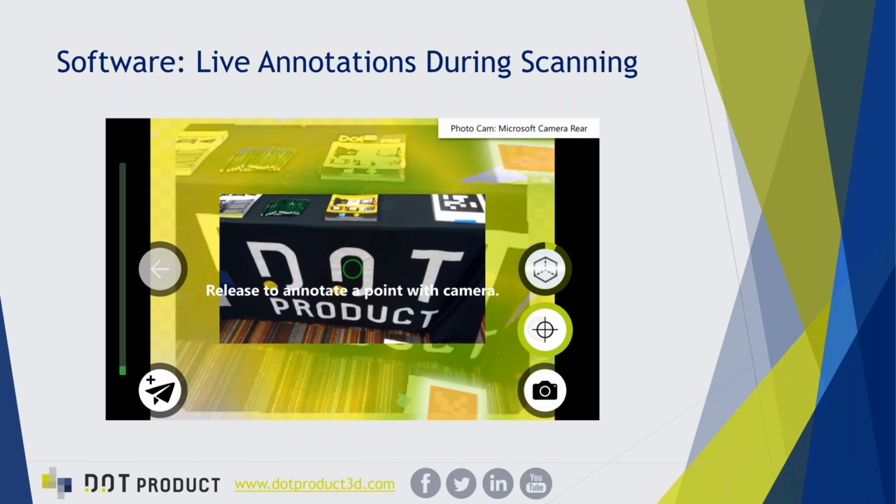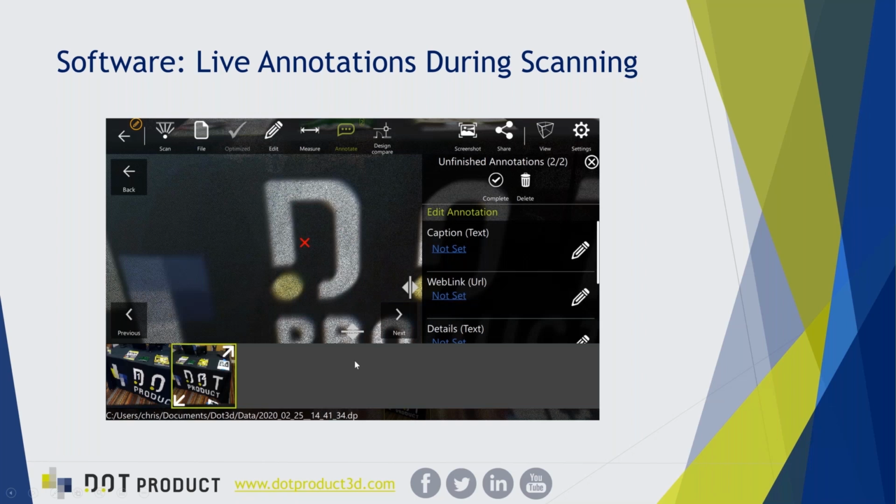Then when you get to your data review, it's going to allow you to cycle through each of those annotations and add all the relevant notes directly into your annotations. This is a really powerful feature for tagging equipment in the field, issues that need to be addressed, etc. And those annotations will also be exportable into a text format for use in third-party applications.